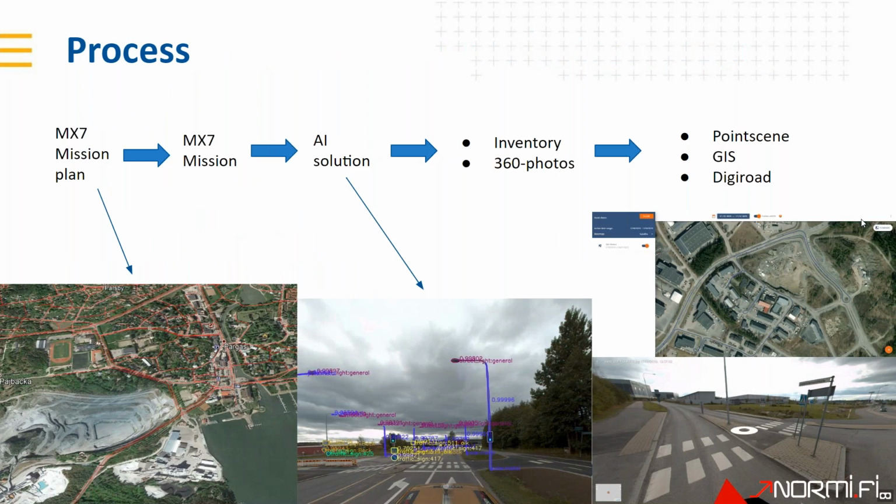So about how we actually do things with the MX7, it's really straightforward and easy to implement. First of all, if there is a large area, we usually make a mission plan, and we basically upload the knowledge of the roads. In Finland, we have a database for every road, and we can just upload it.